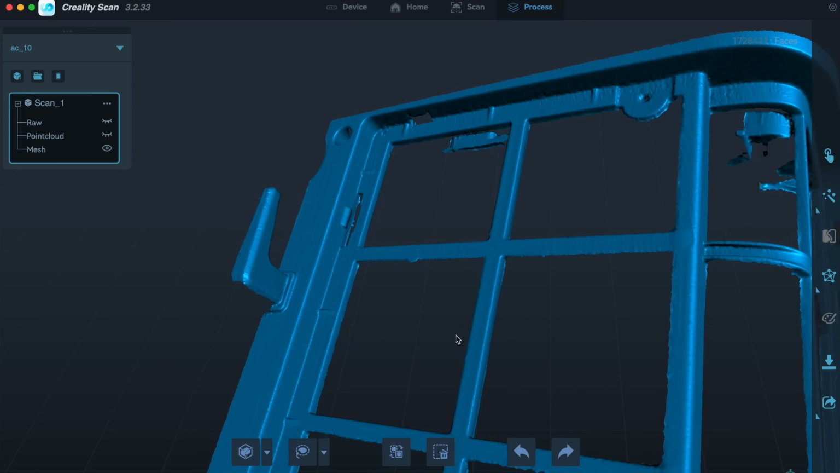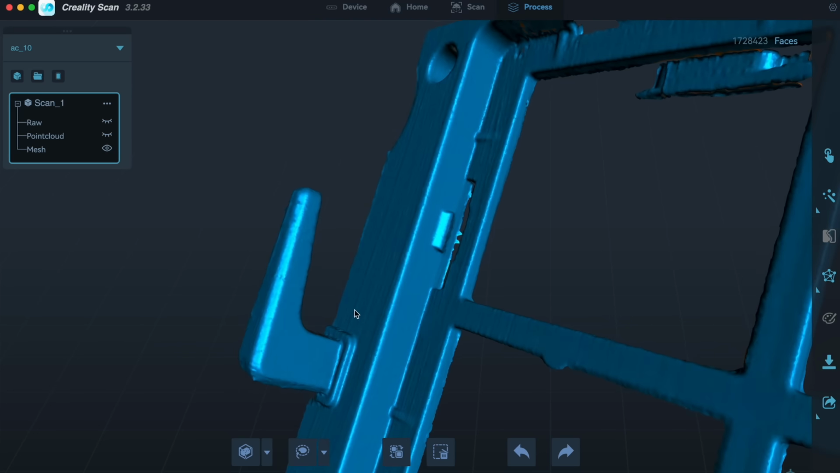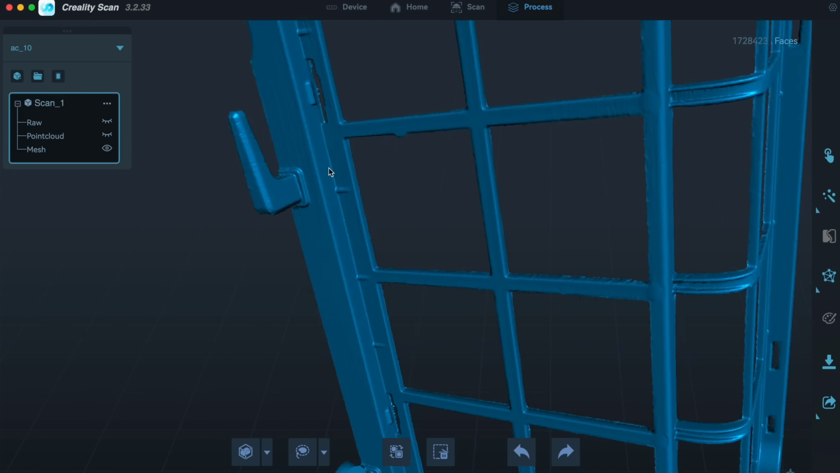The only artifact of the laser mode I was able to see on this and many other of my scans was a slight stripe pattern on the part. It's noticeable yet subtle and can even be smoothed with further processing.